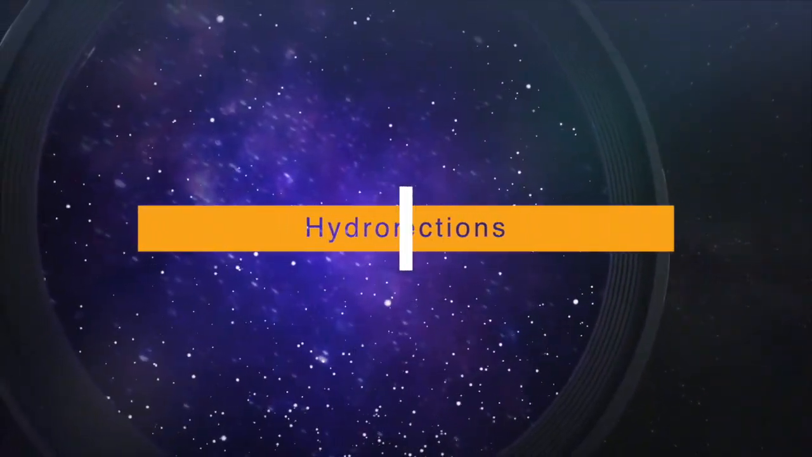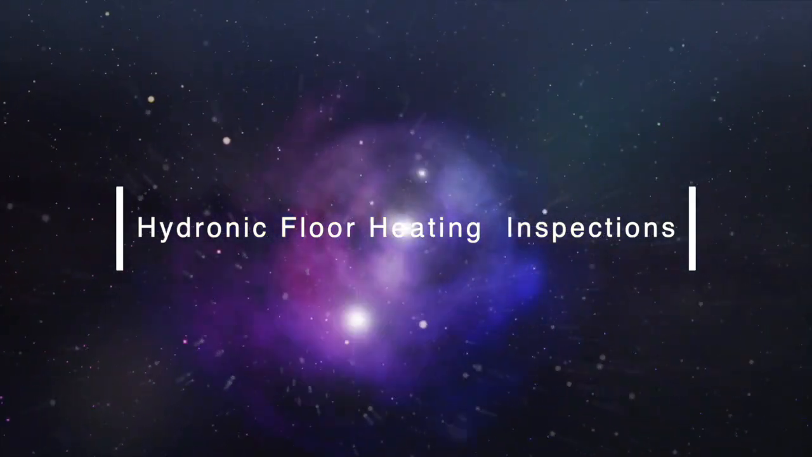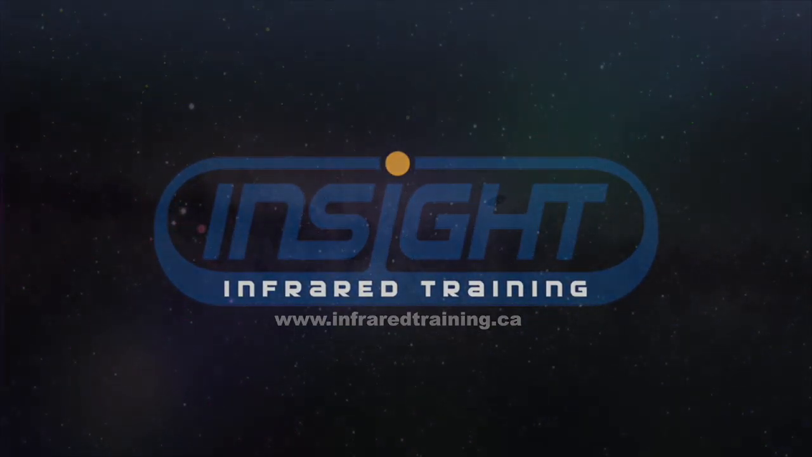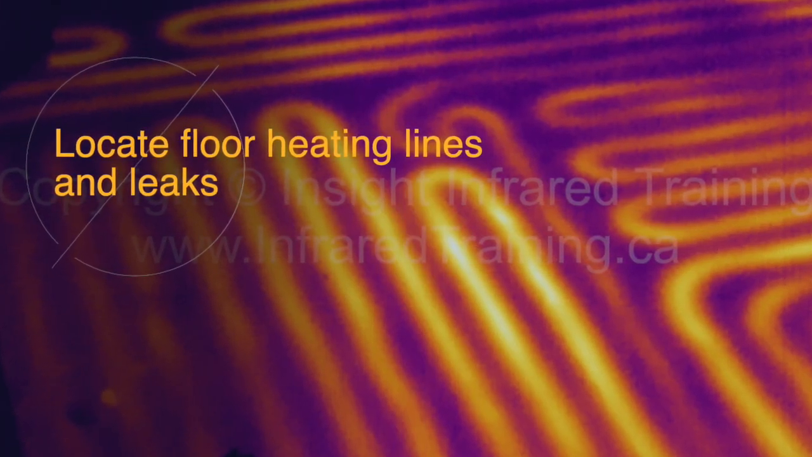Hydronic floor heating infrared inspections. Infrared technology can be used for hydronic floor heating diagnostics. Many commercial buildings, shops, and residential properties have water floor heating systems. In many situations, a need arises to locate the floor heating lines or a leak in the system.